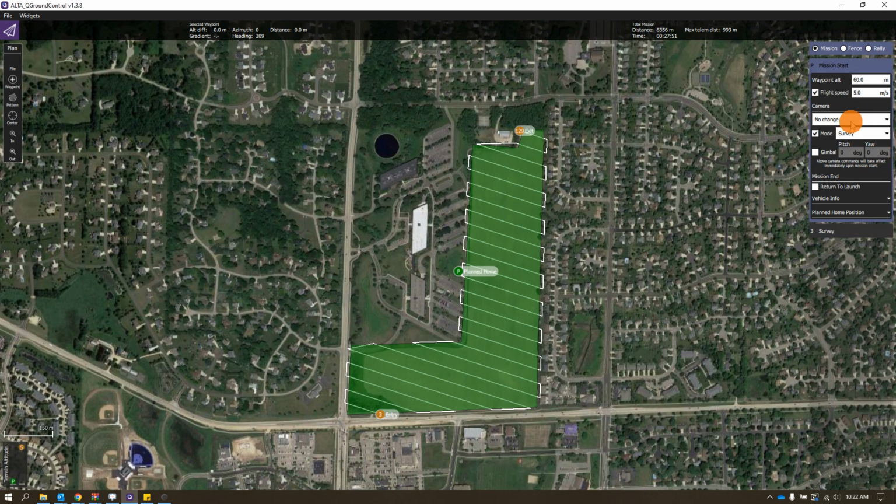In the camera, since it's a Lidar sensor, we're not going to change anything in there. In the end, we're going to want to do return to launch, so it comes home after it finishes its mission.